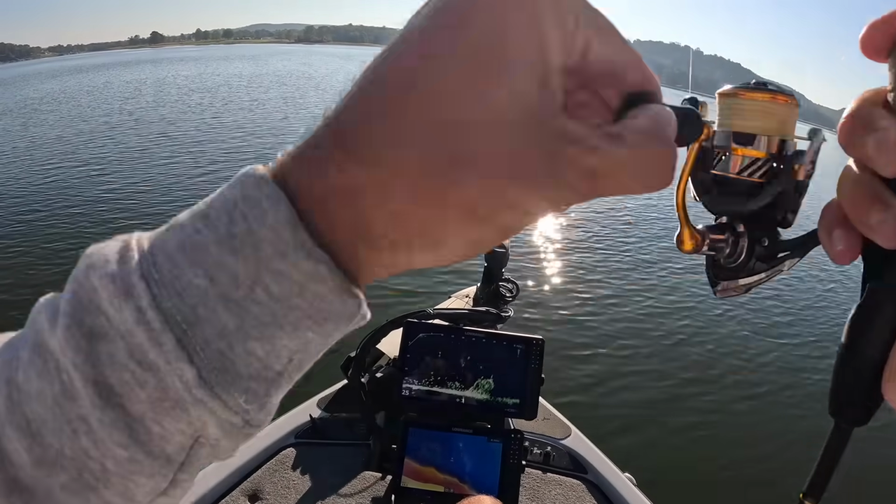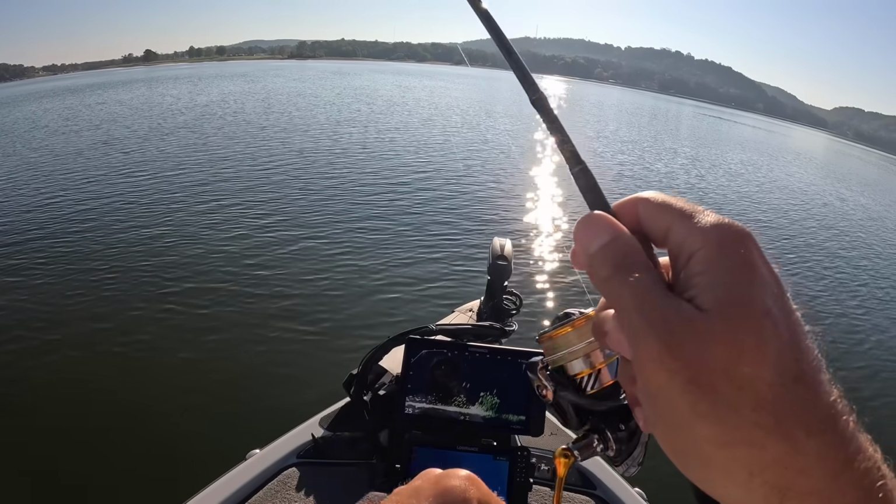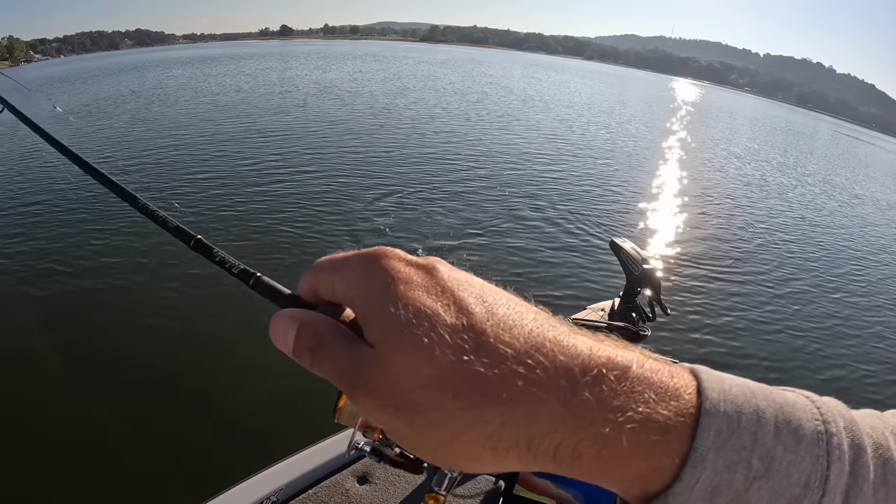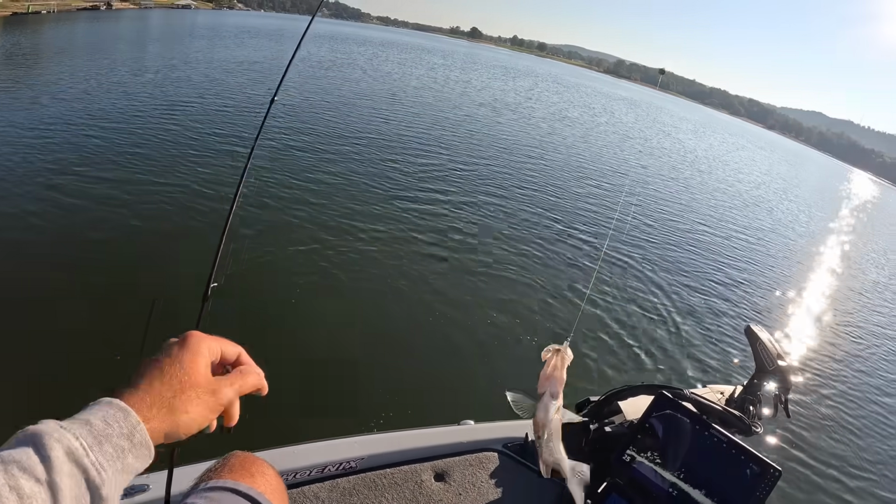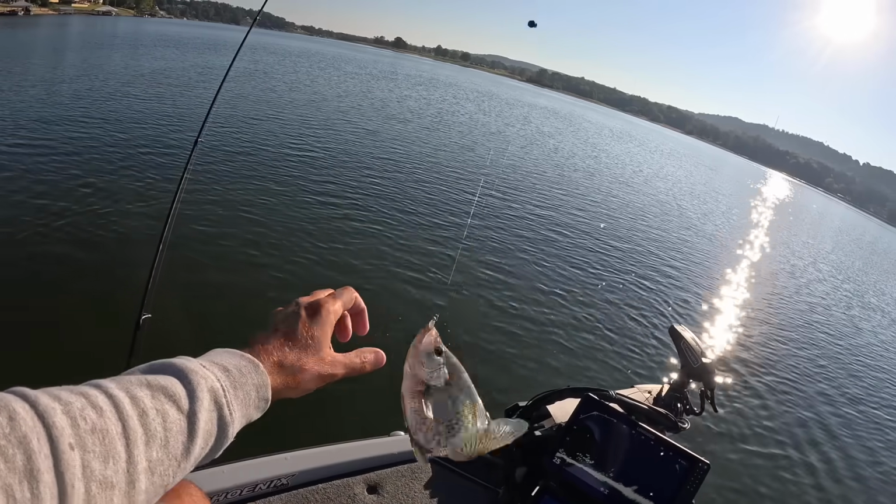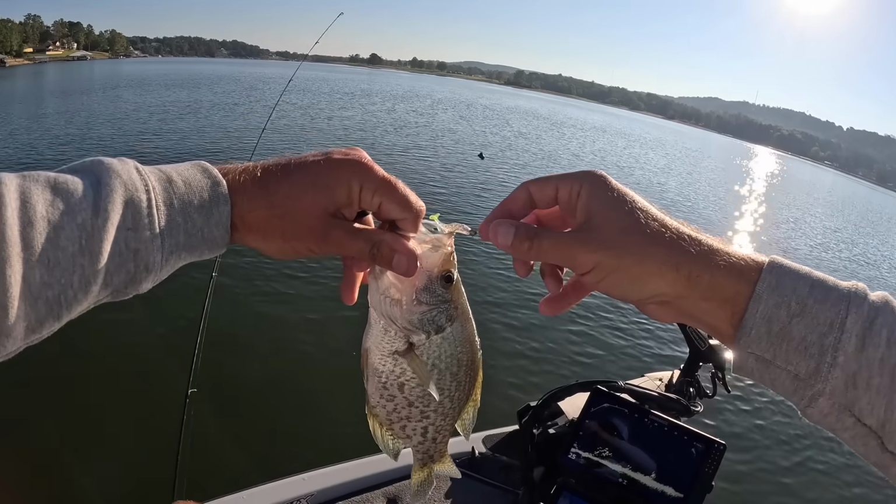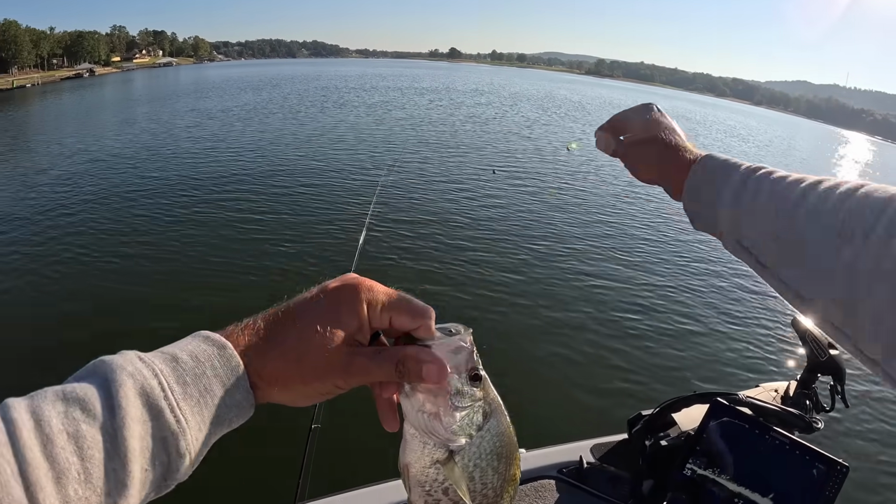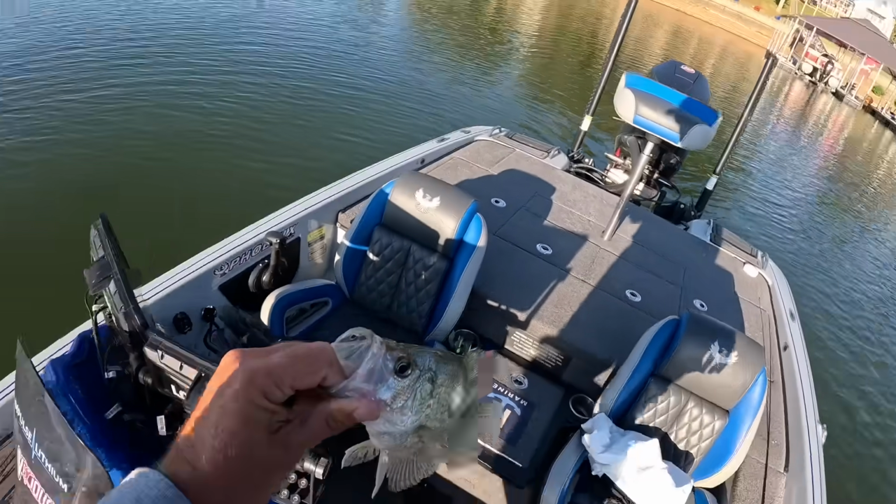There's one finally. Gosh, what a light bite. And about 3 of them following it. One of them finally grabbed it. Nice black crappie. Man, that fish was finicky. There's 100 of them down there. If I can ever get them dialed in, we'll catch them. That little jig head did its job well.